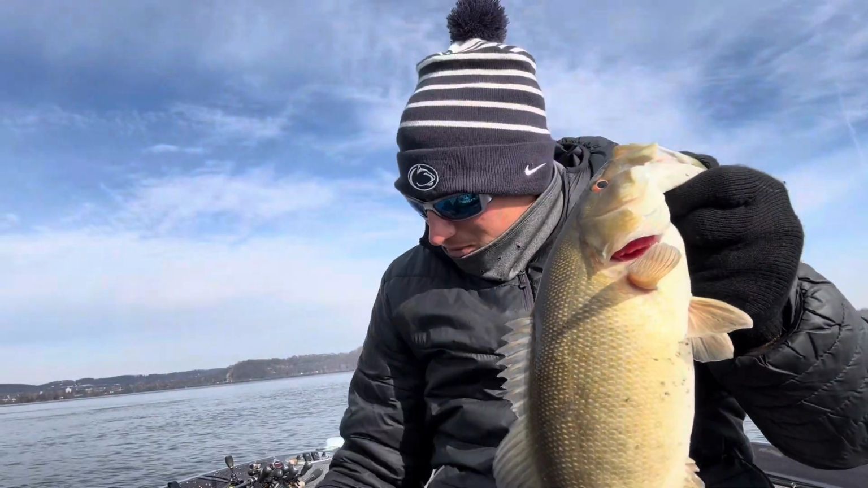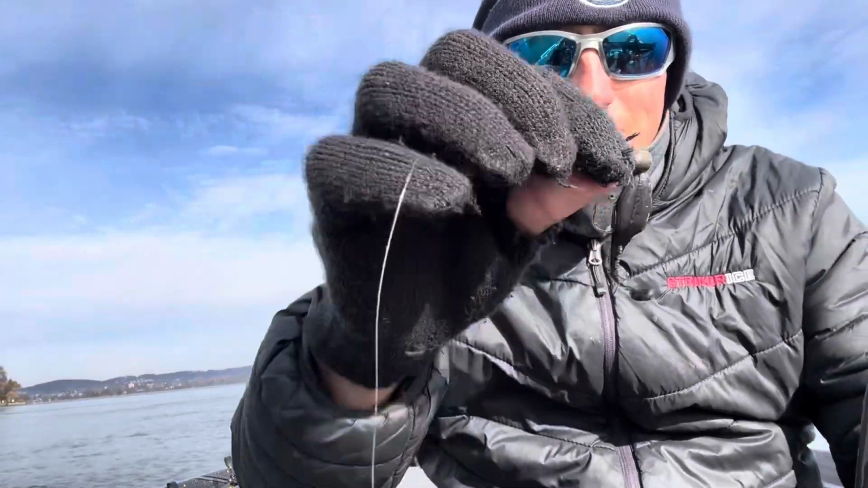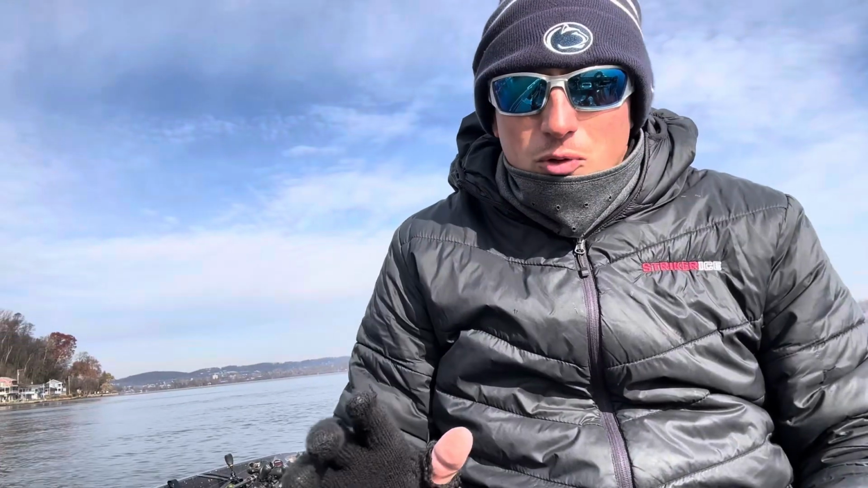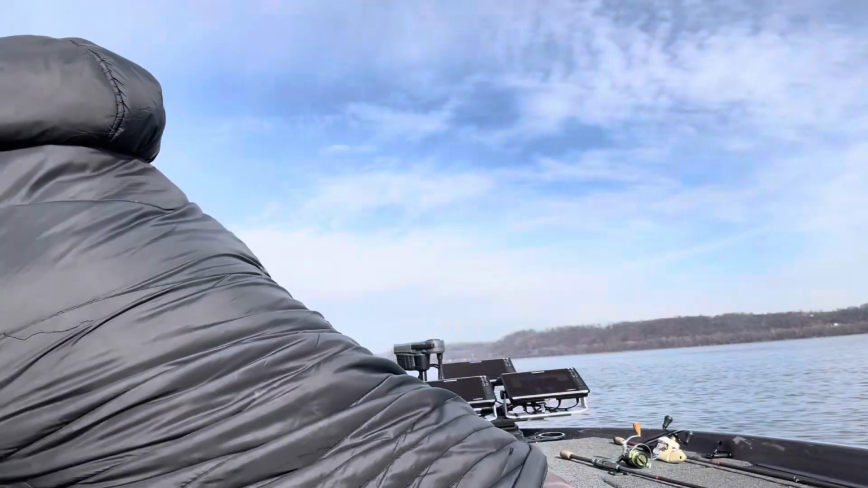Just landed our first one. Got it on this little Ned rig here. This is the Z-Man Gobies. It was a light little bite. The water's up to 42 degrees right now. We're gonna get him back in the water real quick.